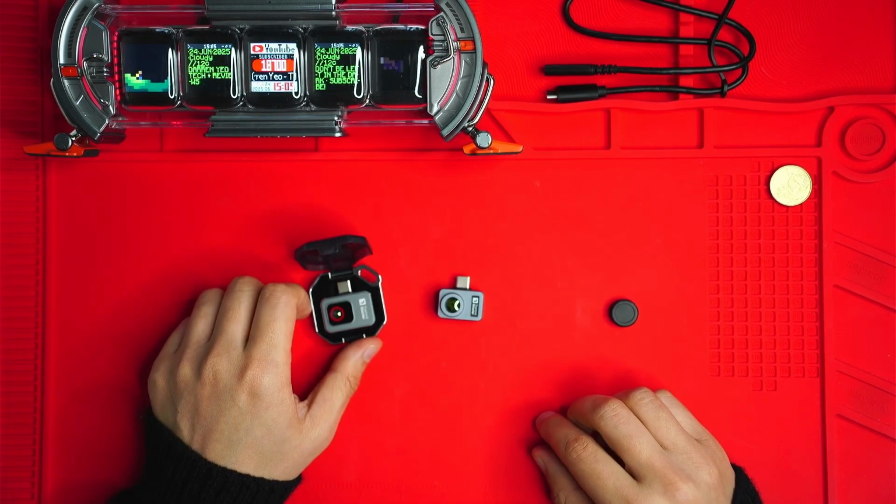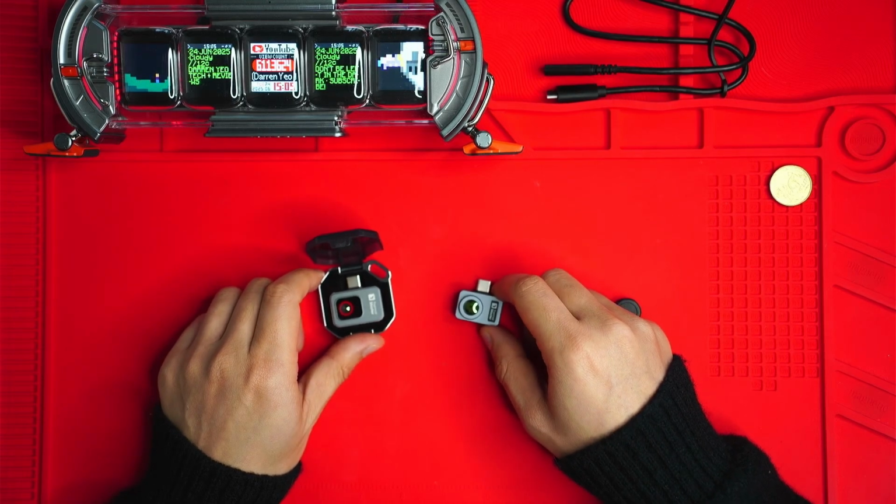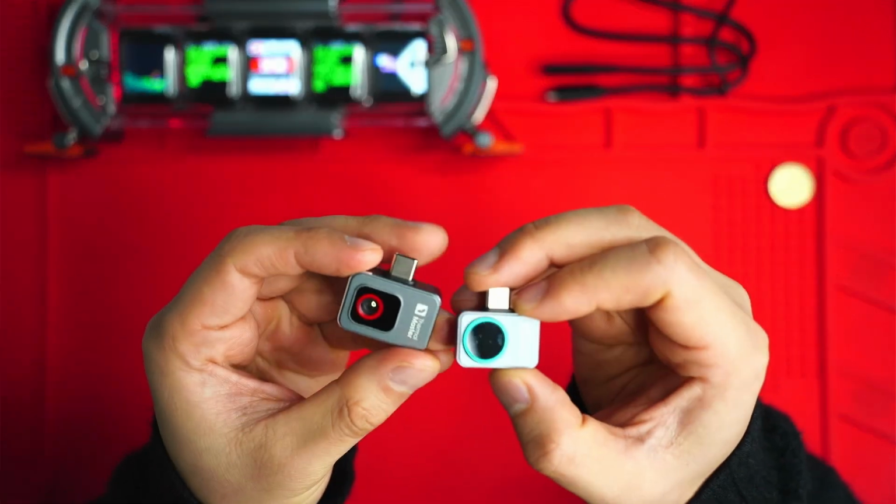The third difference is that in my tests, I noticed the P2 Pro may produce slightly sharper images from the mid to long range point. And it's really strange because both have that same 40 millikelvin rating. However, the lens design is different.